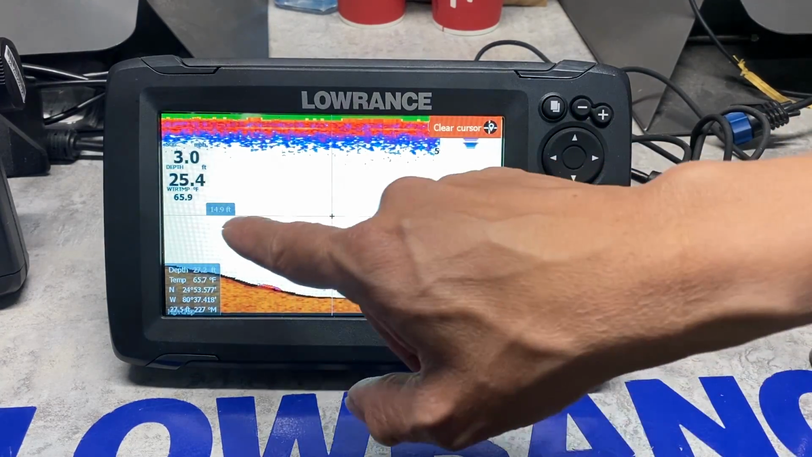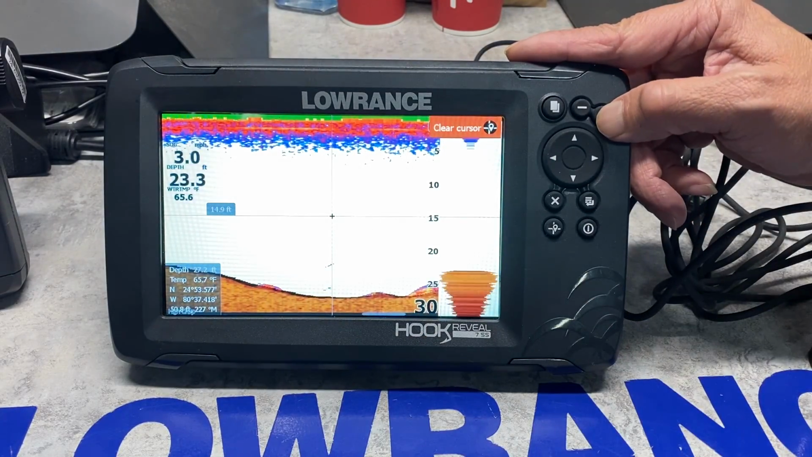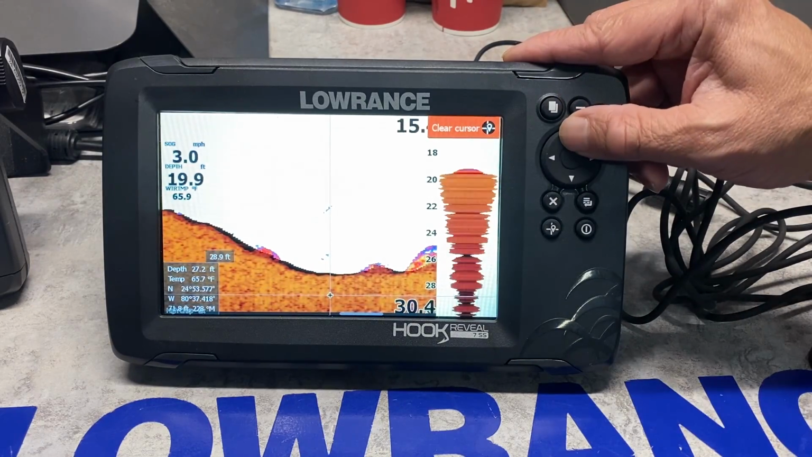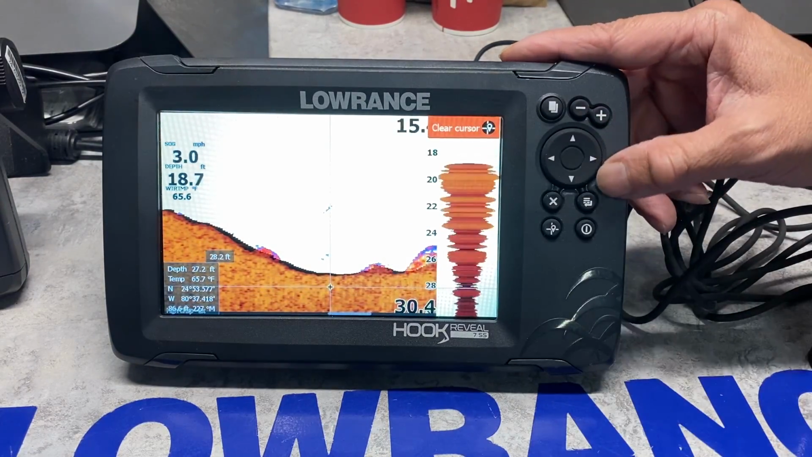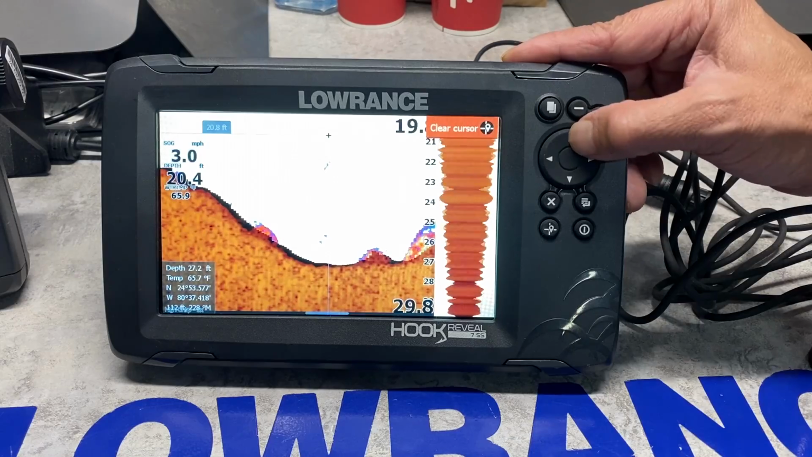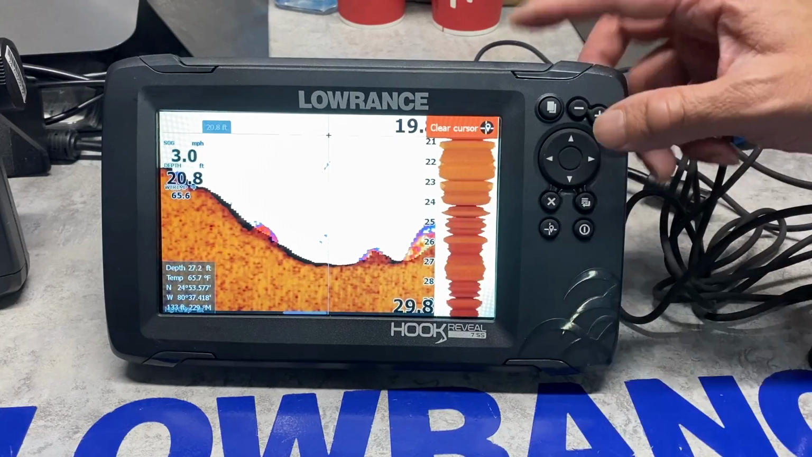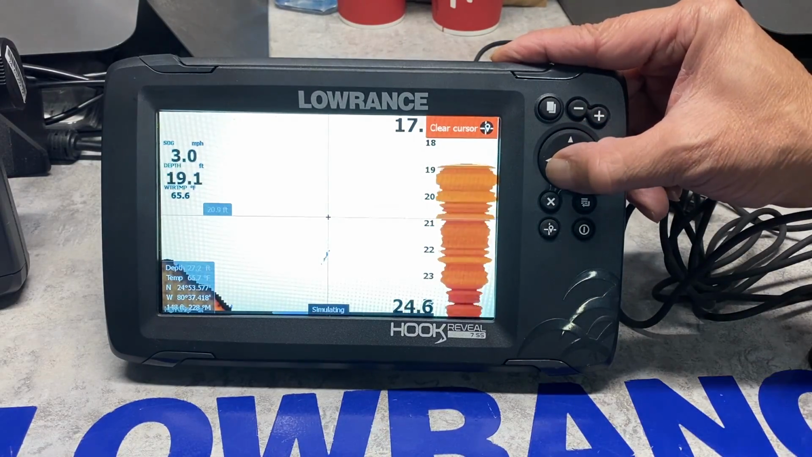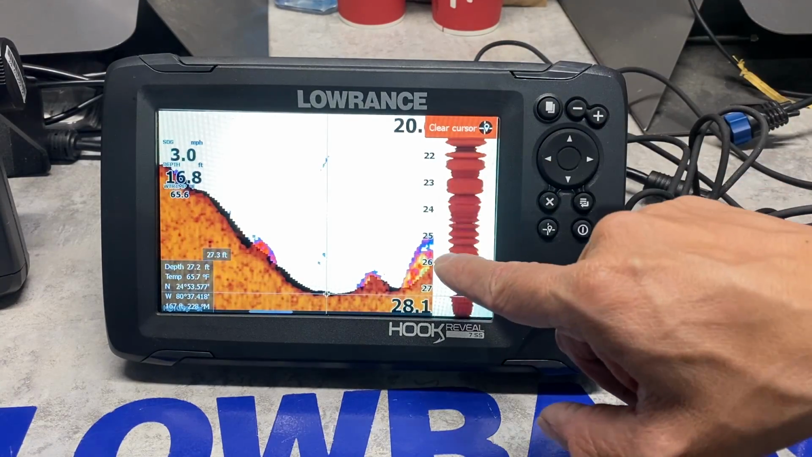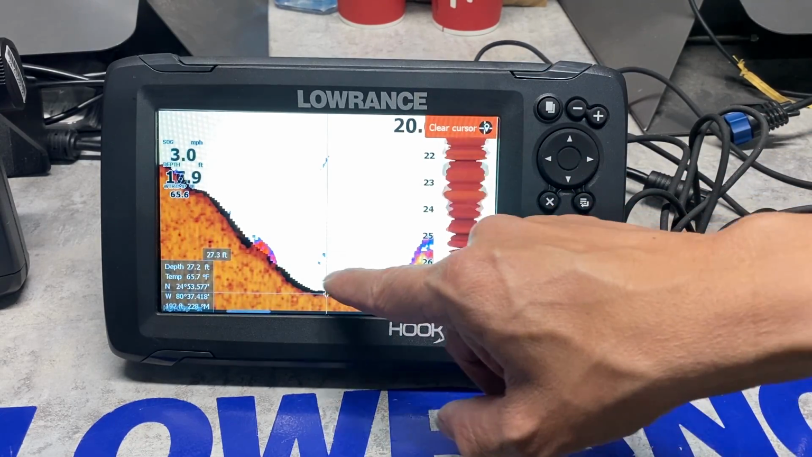So right now, on the demonstration screen, we're in 25.2 feet of water. If we zoom in, move the cursor down, first zoom in shows us the bottom 15 feet. Hit the zoom in again, bottom 23 feet. So 19 to 26, so we see the bottom 5 feet of the lake. Zoom in again. Now we have the bottom, here we are. So 26 to 20. So we're getting some really good target definition from the bottom.